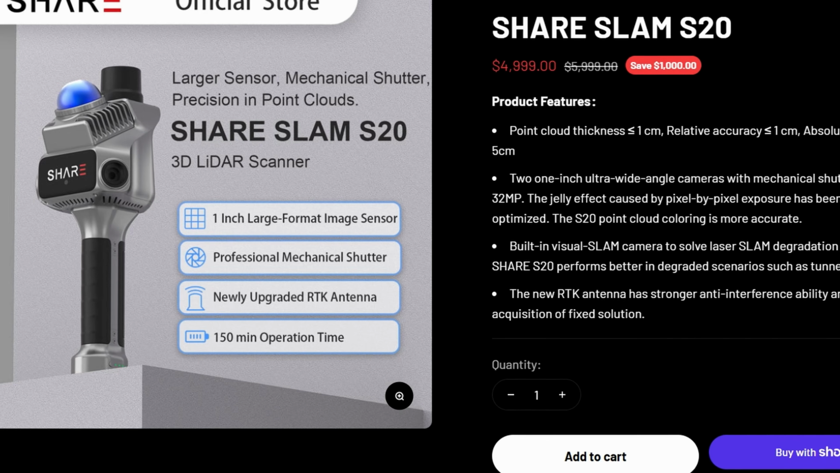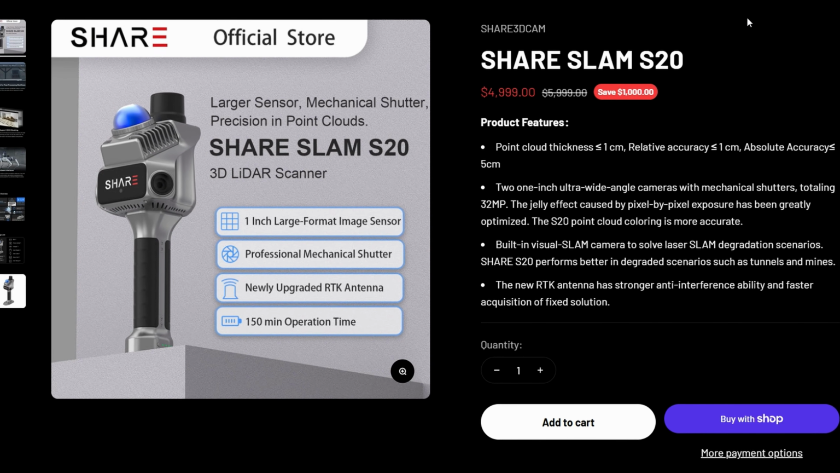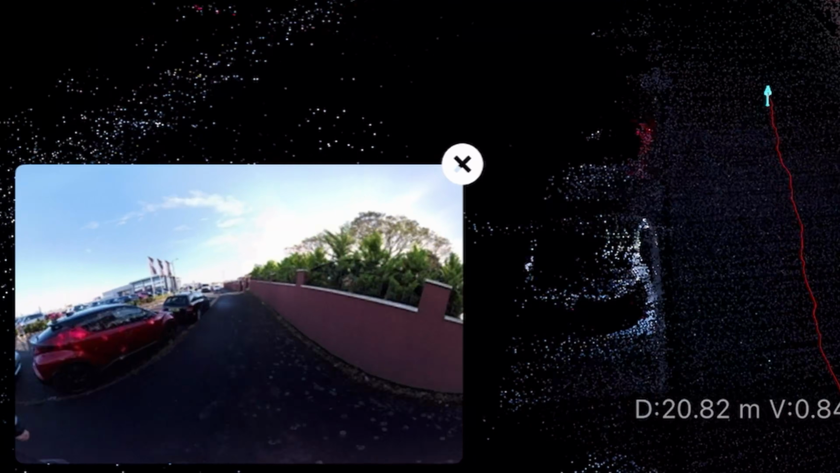On the Share UAV website, the price is around $5,000 before taxes. For that price, you get a lightweight 1 kilogram SLAM scanner with a Livox Mid-360 LiDAR sensor capturing 200,000 points per second and reaching up to 70 meters. It also includes an RTK antenna and 2 1-inch 16 megapixel cameras with mechanical shutters. So on paper it looks surprisingly capable for a scanner in this price range.